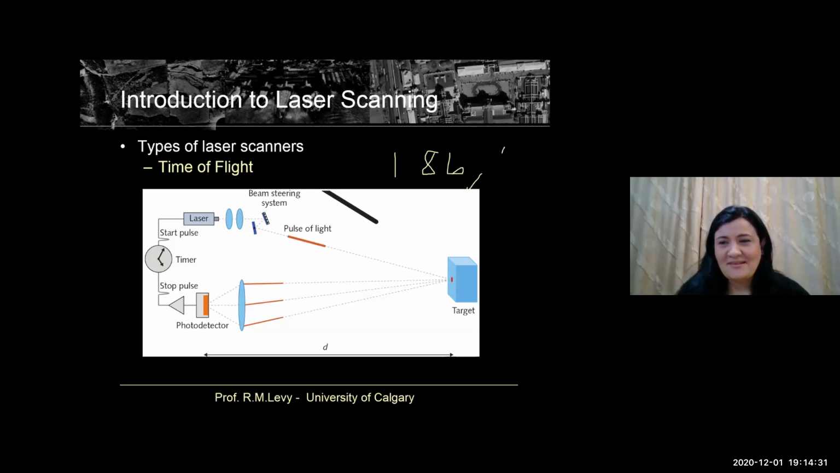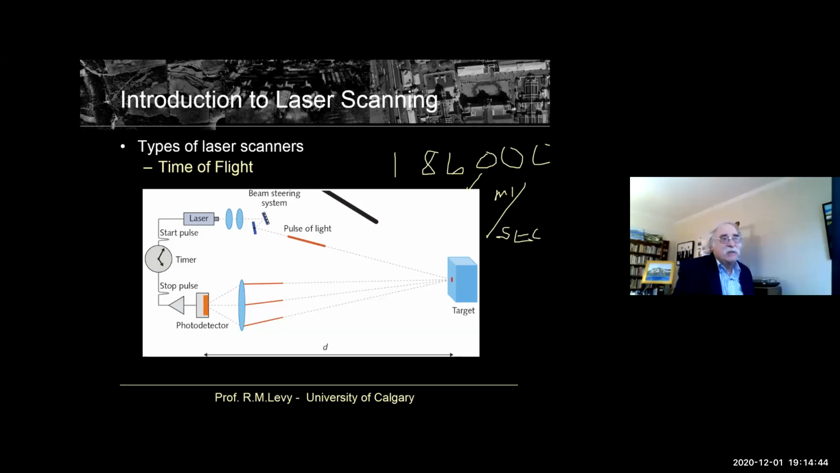186,000 miles per second. So you need a very accurate clock in your laser scanner to determine point distributions.